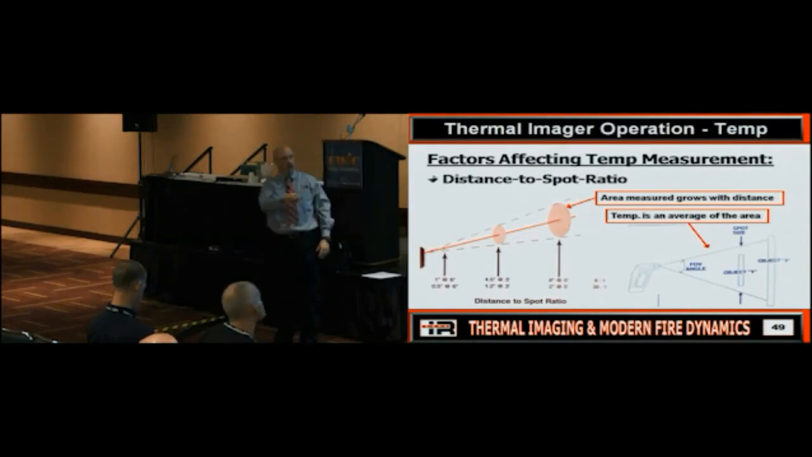The issue here is I want the temperature of object Y. So I put my crosshair or my X right here. But what is it also factoring in? All the background. So if this was 300 and this was 100, is it going to tell me it's 300? No, it's going to tell me an average, right?